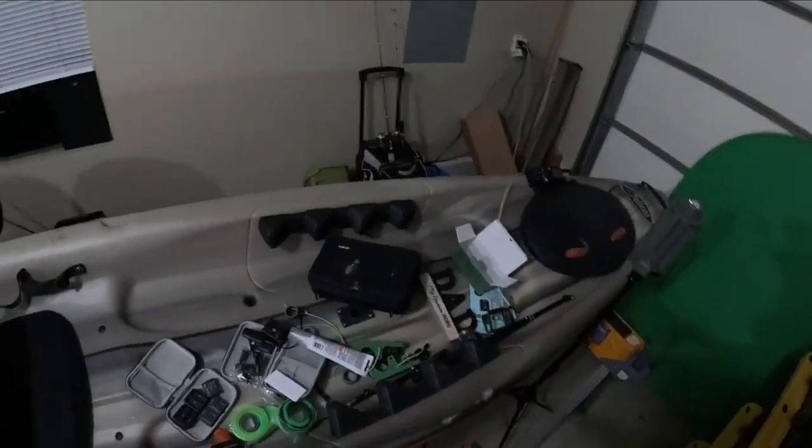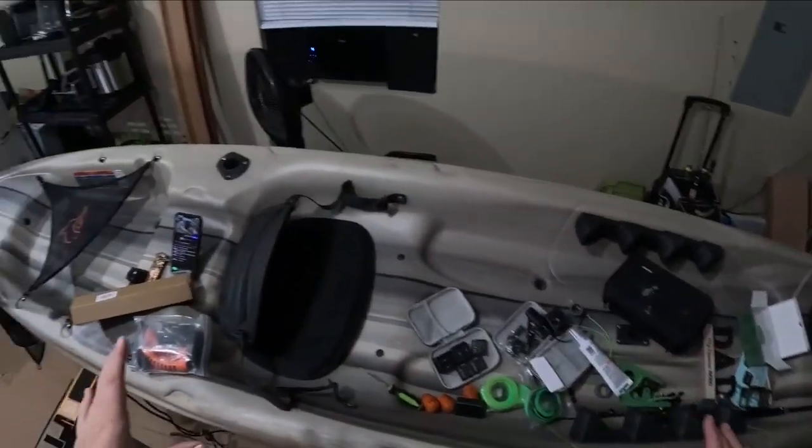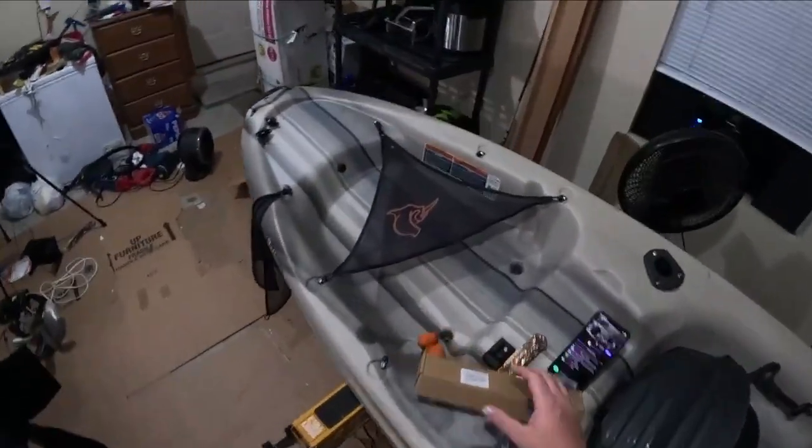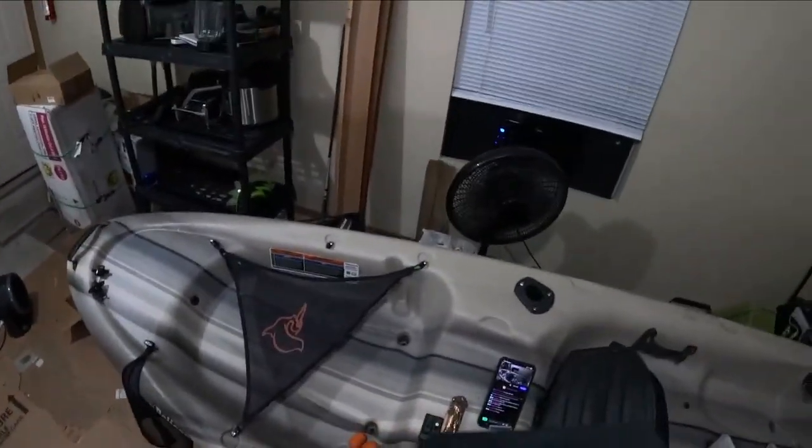They came over the top of the kayak, over the front, and because my plugs were all filled, I went over. So now, last upgrade here, that's in today.